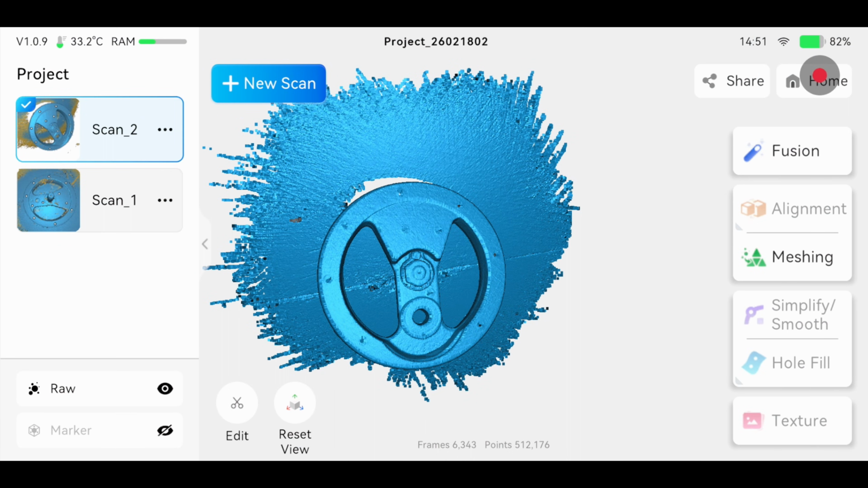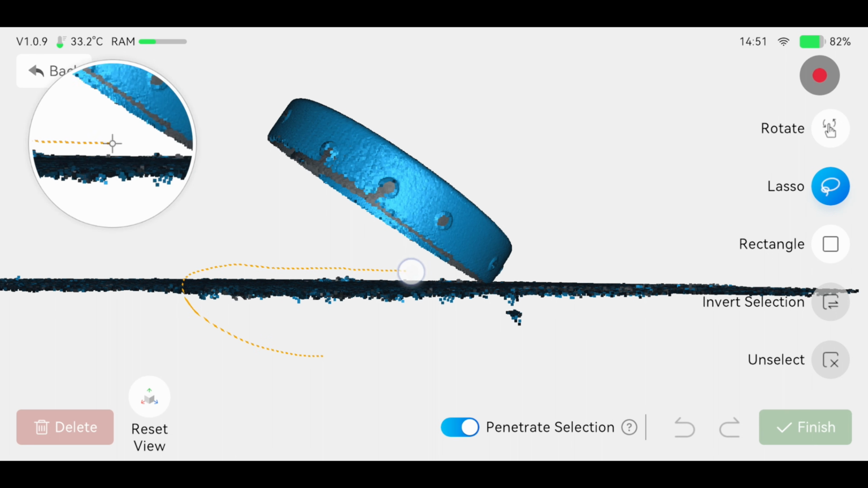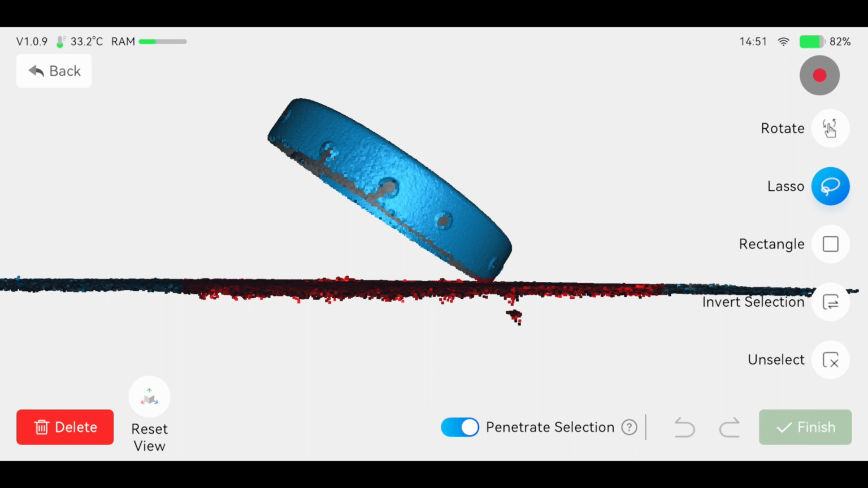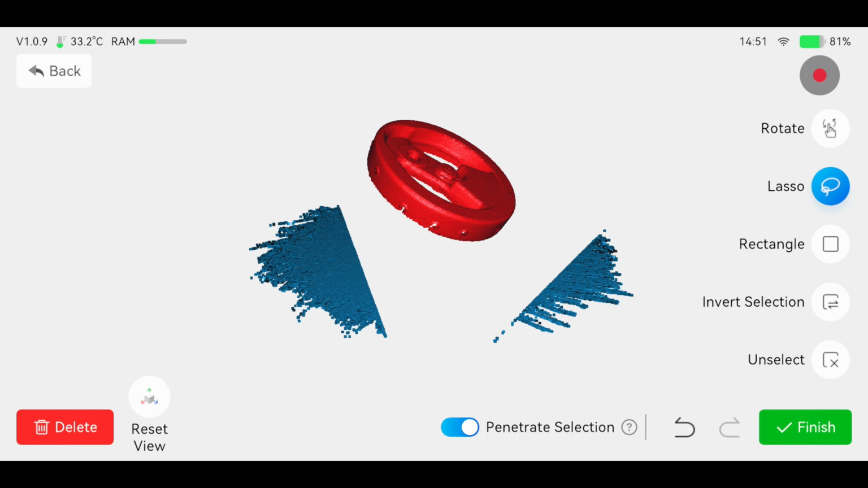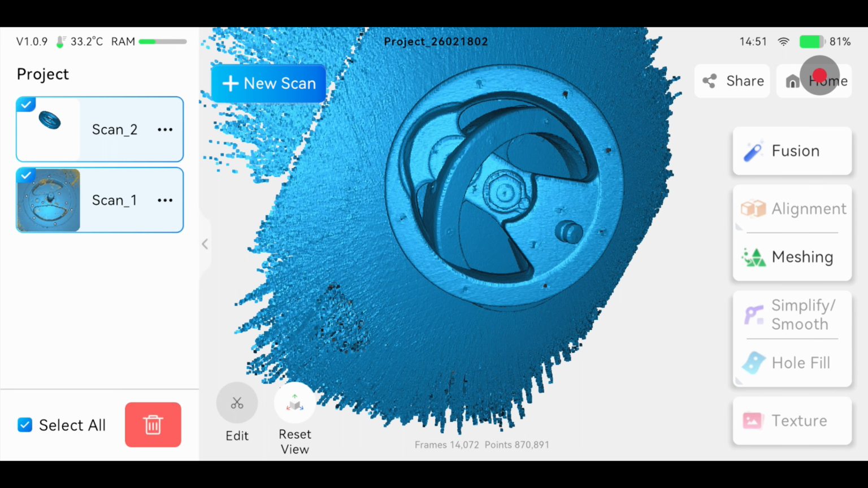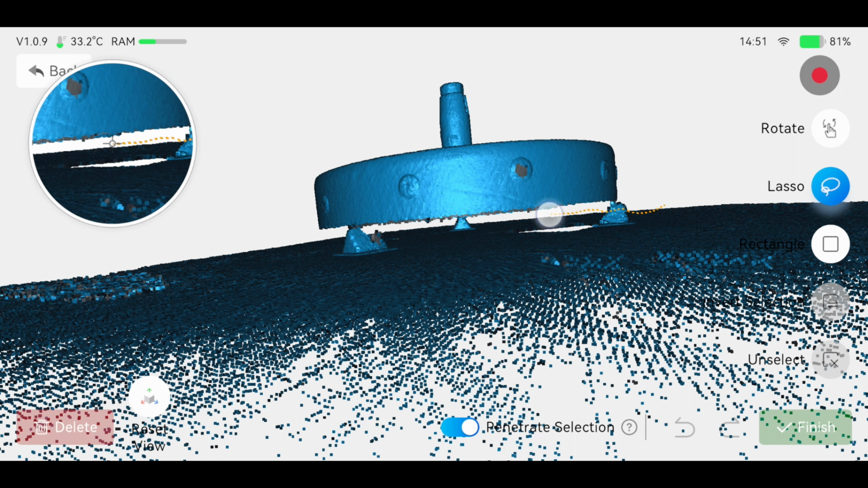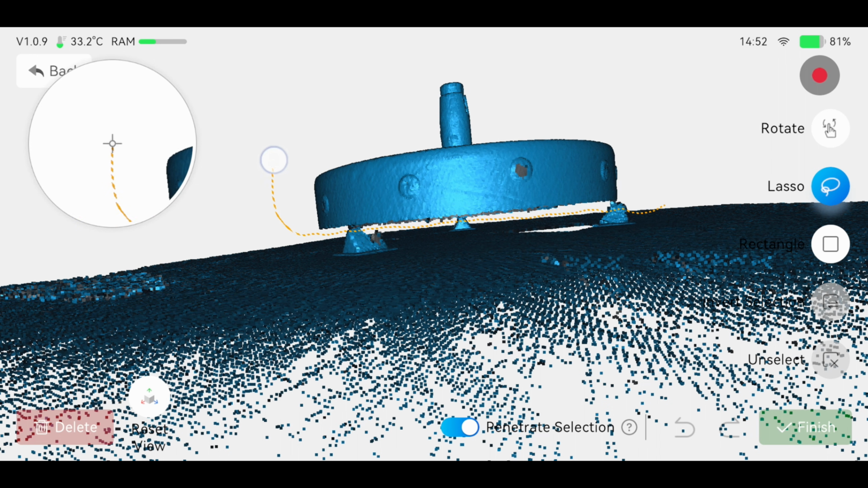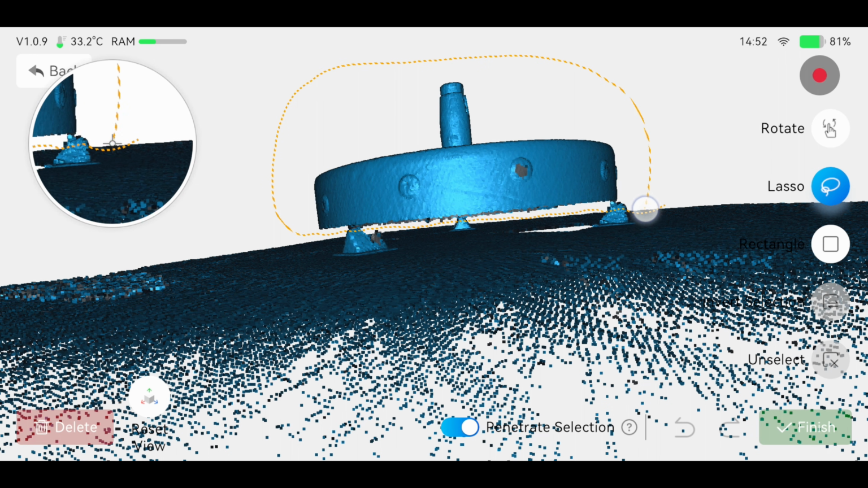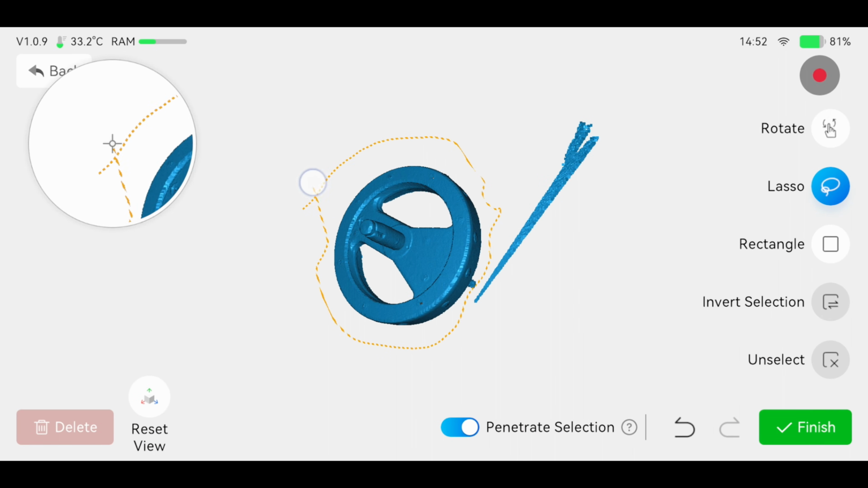Before I do the point cloud fusion, I will delete the table first. The scanner will have less point cloud to compute and finish the fusion quicker. It has all the selection tools as in the Creality Scan, except for the single body selection tool, which is the new tool. I hope that they will add that in the P1 as well. The include lasso tools work well. I don't have an issue selecting the point cloud using my fat finger.